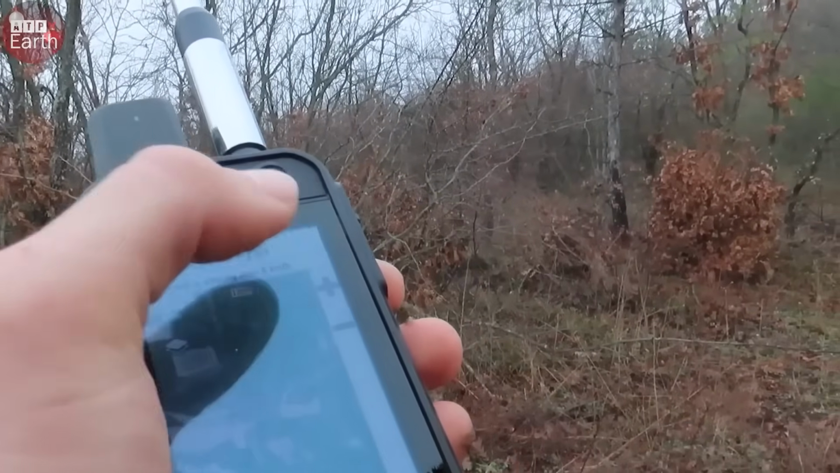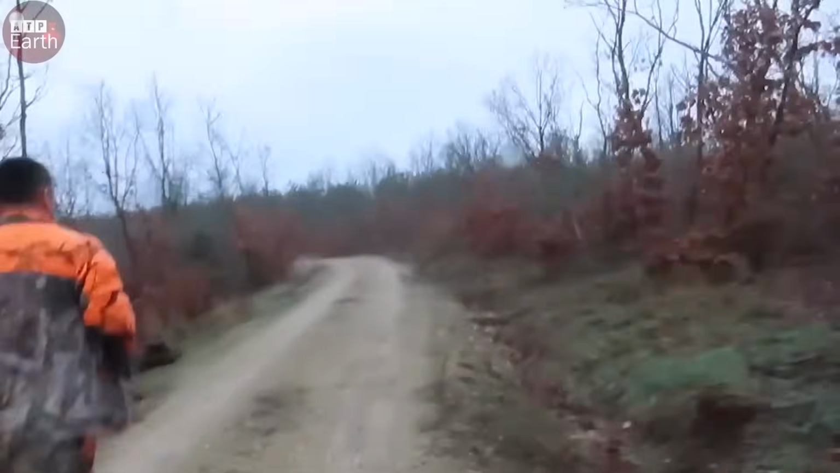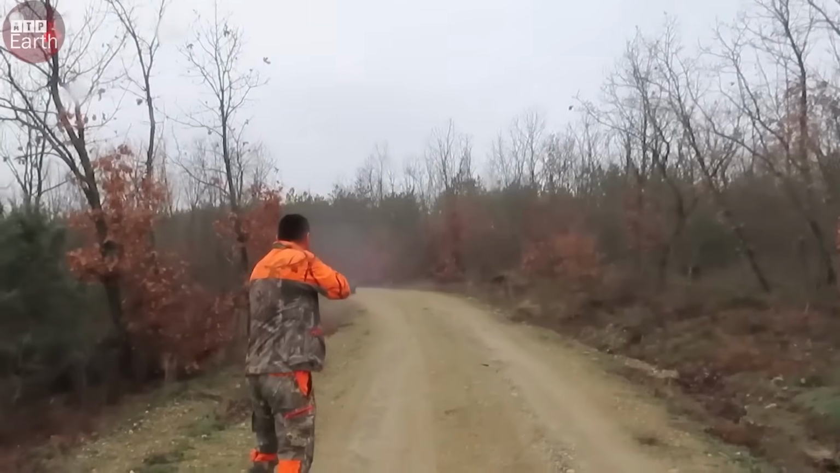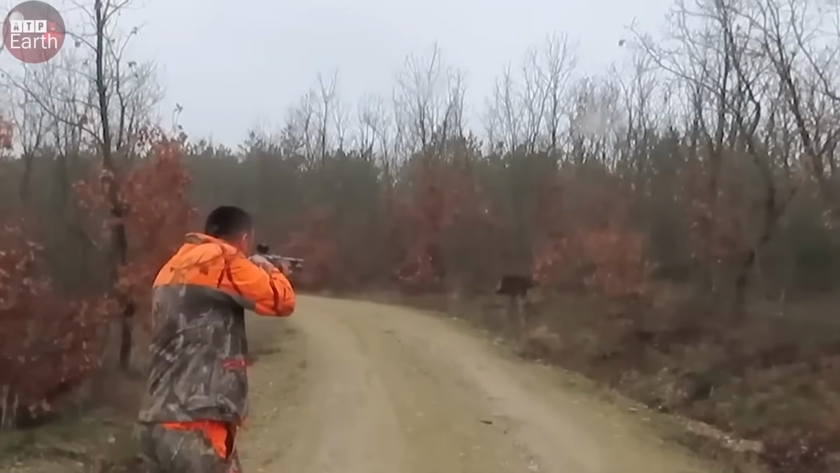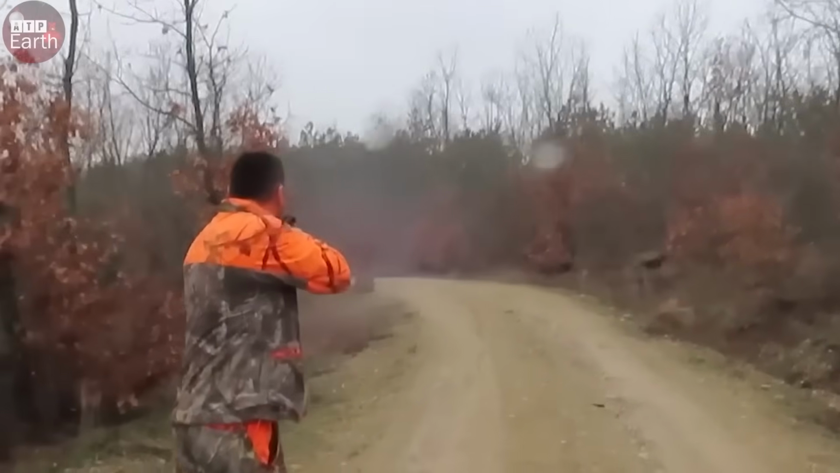Back in the woods, we resumed our search. An hour passed. It felt like the hunt might be over until a massive shadow darted past. Instinct kicked in. I raised my gun and fired, dropping the boar before it disappeared.